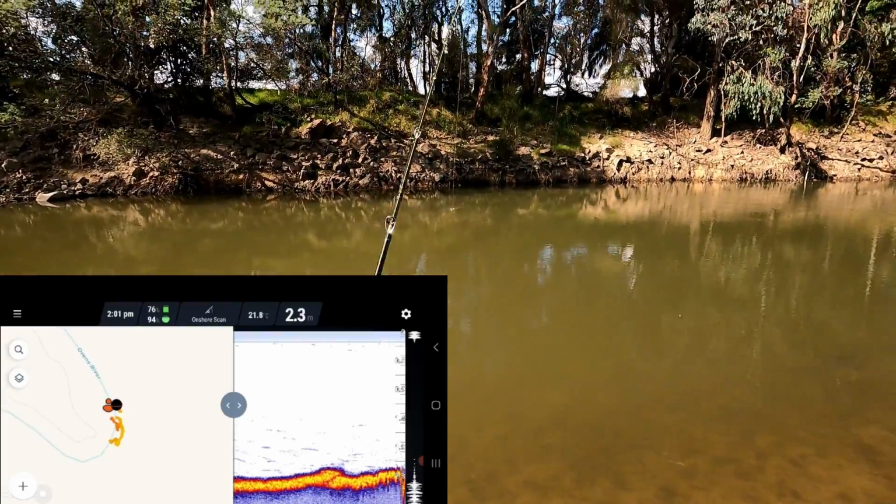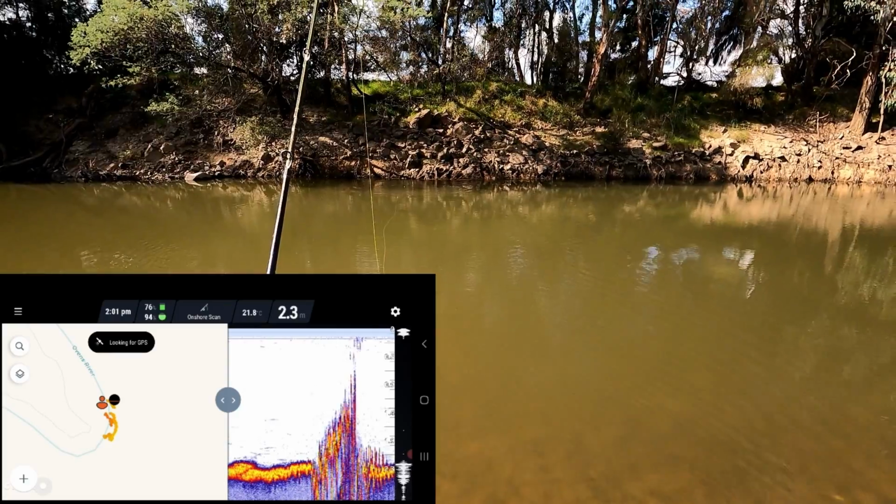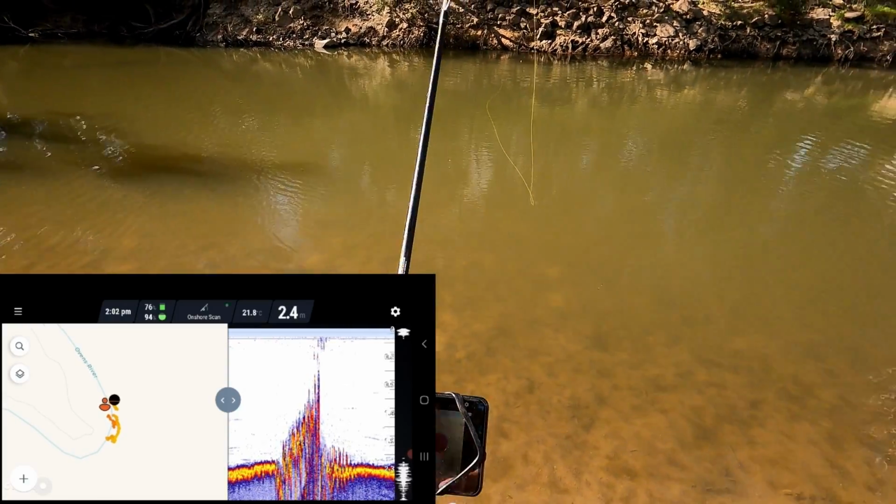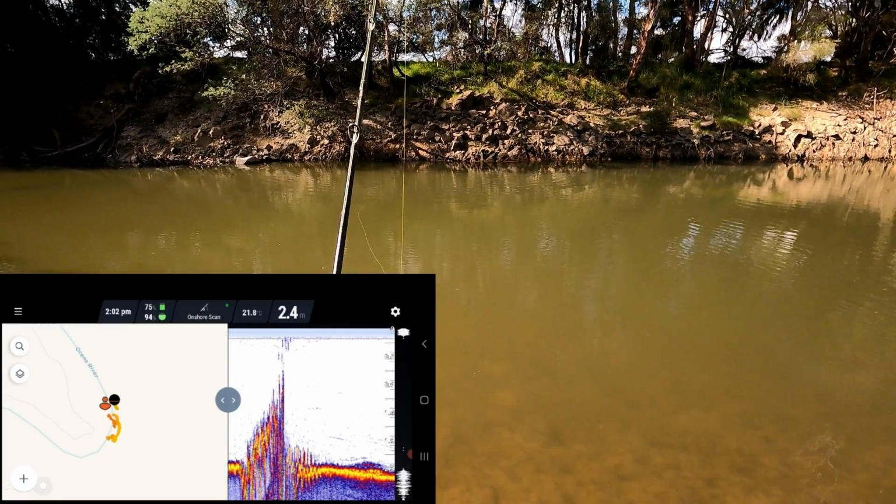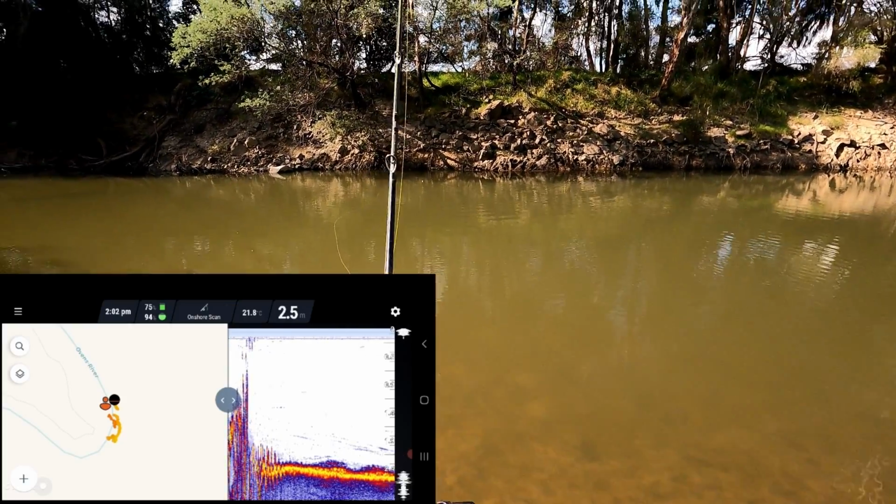I'm going to cast that out again. Directly in front of the bank over there, 2.3 metres. You'll see when it first hits the water, quite often there's a bit of a spike up and down. That's just from the Deeper unit itself, when it hits the water, sort of floating and bouncing up and down a bit.